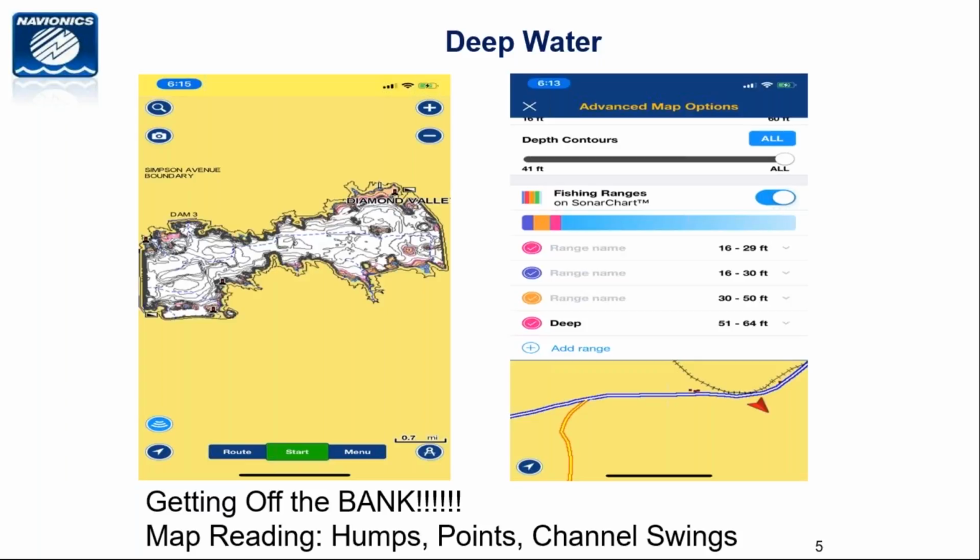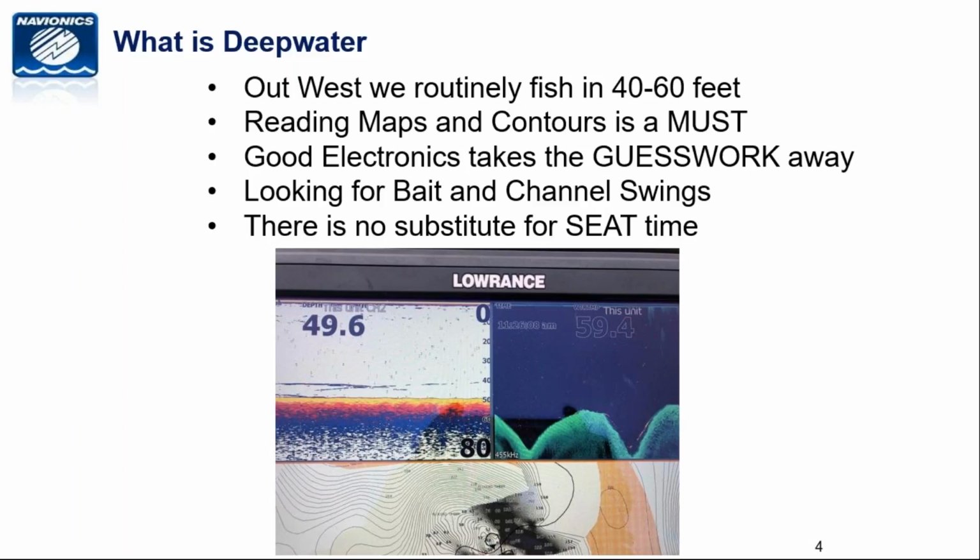Once I slow down and I'm idling, then I put my fish finder on this screen right here. I'll have the 2D in the top left, I'll have the down scan in the right, and I will have the mapping at the bottom. And so that's how I find a spot once I'm idling. But when I am running at a high rate of speed, I'm going to have 2D and mapping, because you will lose the down scan at a high rate of speed.